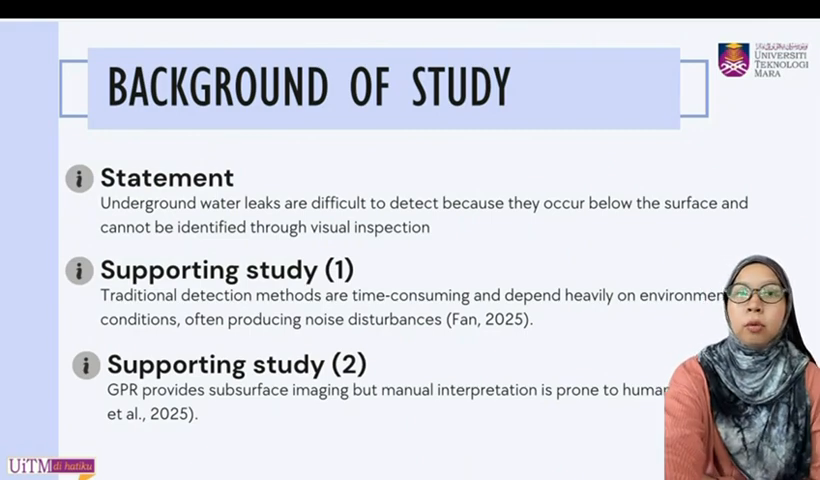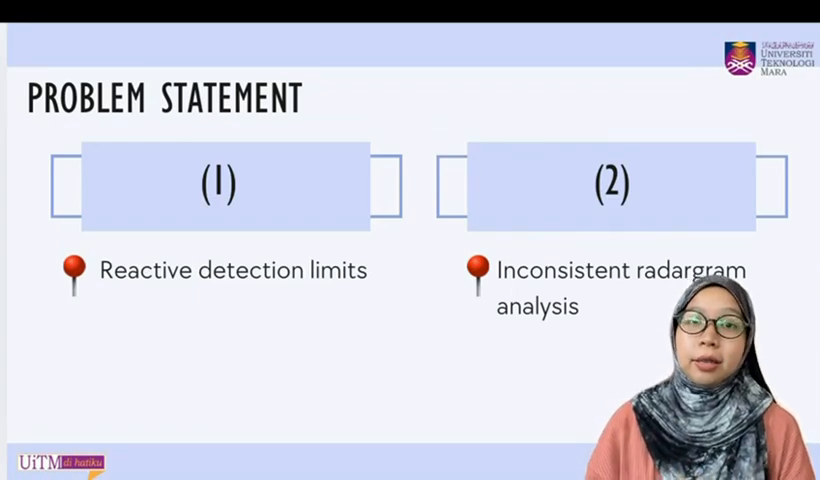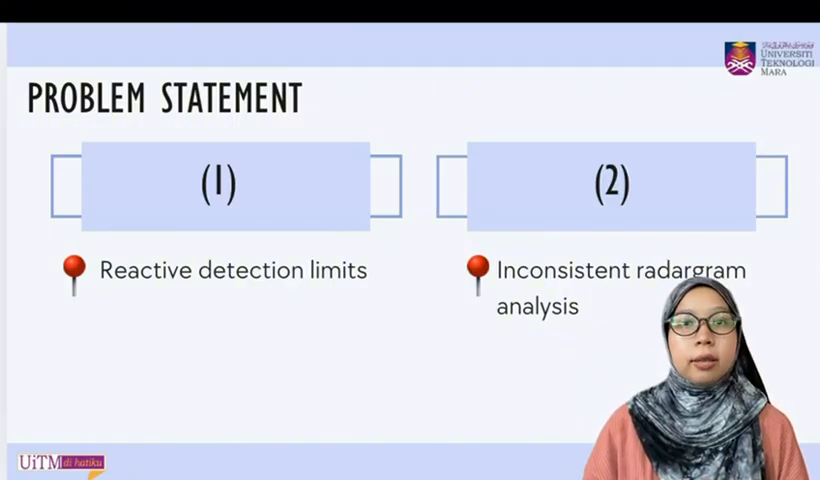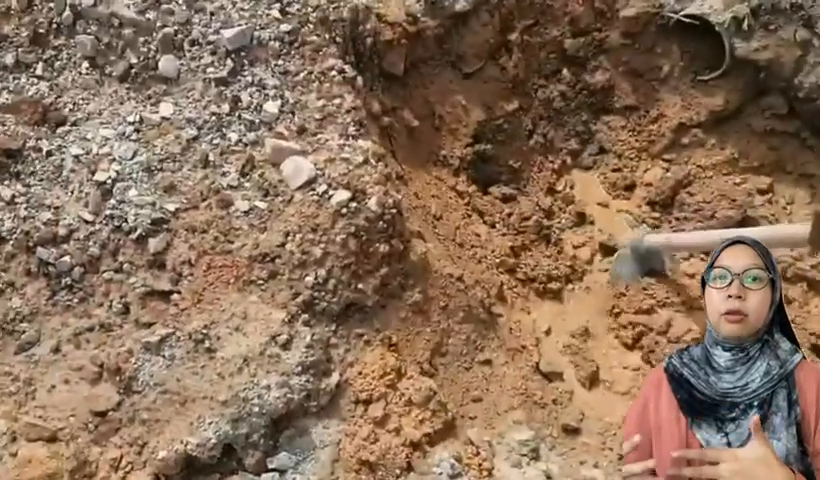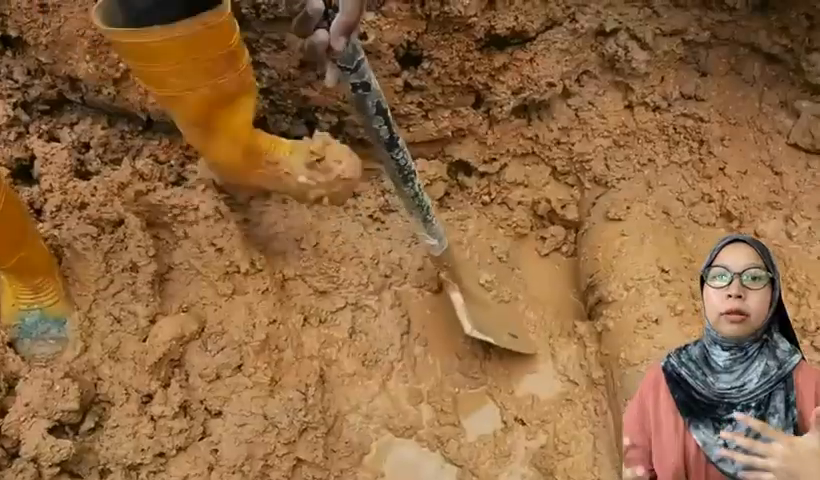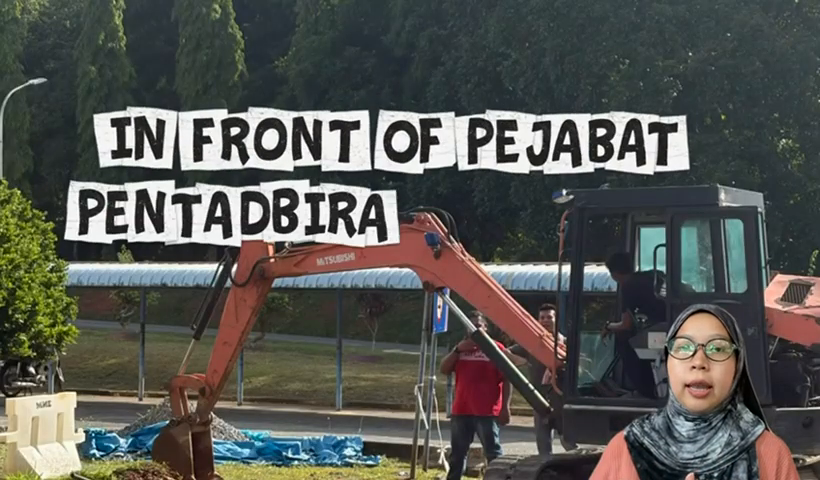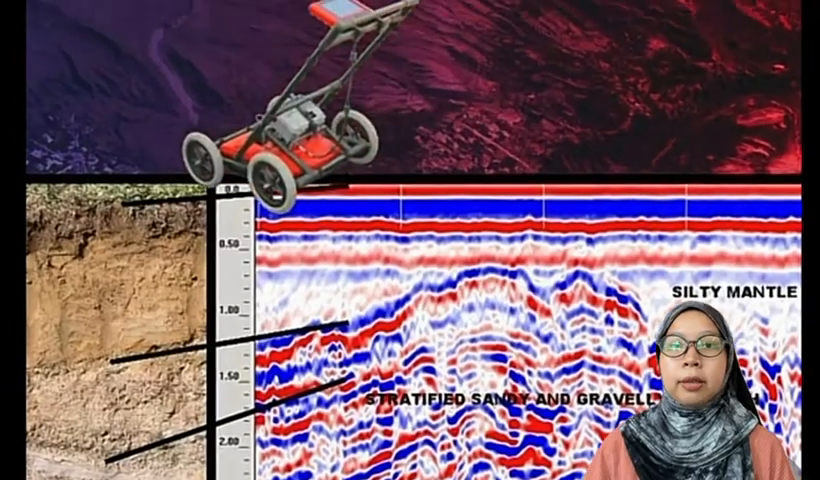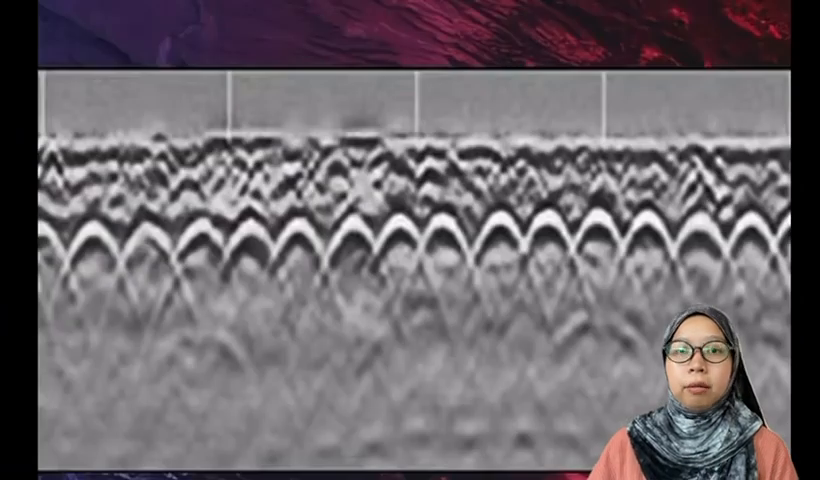Jiang et al. 2025. The main problem in underground leak detection is that current methods are reactive and radiogram analysis is inconsistent. Reactive detection means leaks are usually found only after damage has already occurred, such as road subsidence, which makes repairs more costly and unsafe. At the same time, interpreting GPR radiograms depends heavily on human judgment, leading to errors.